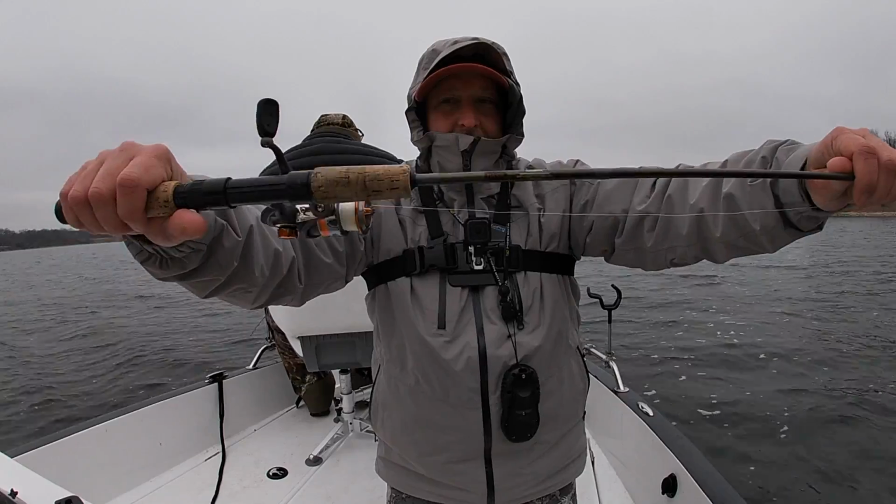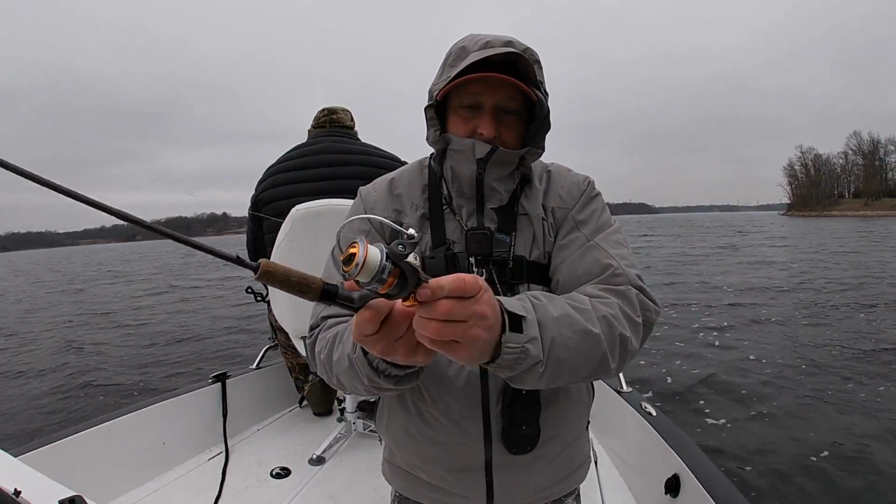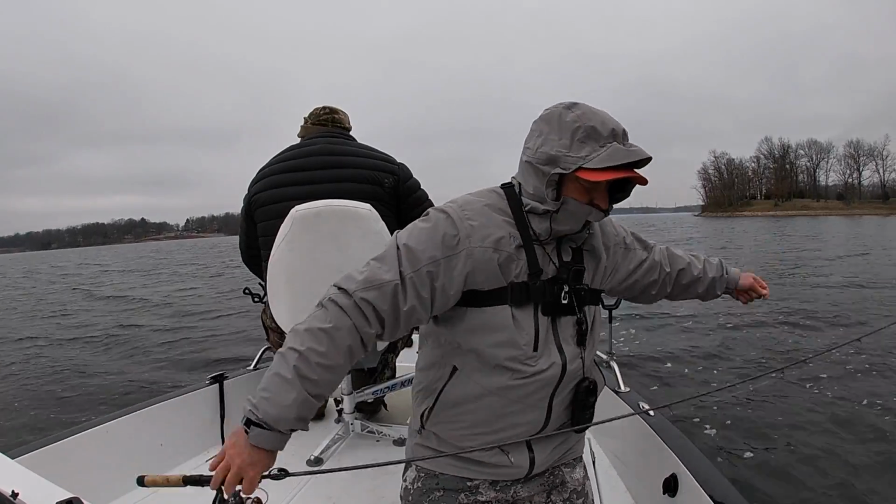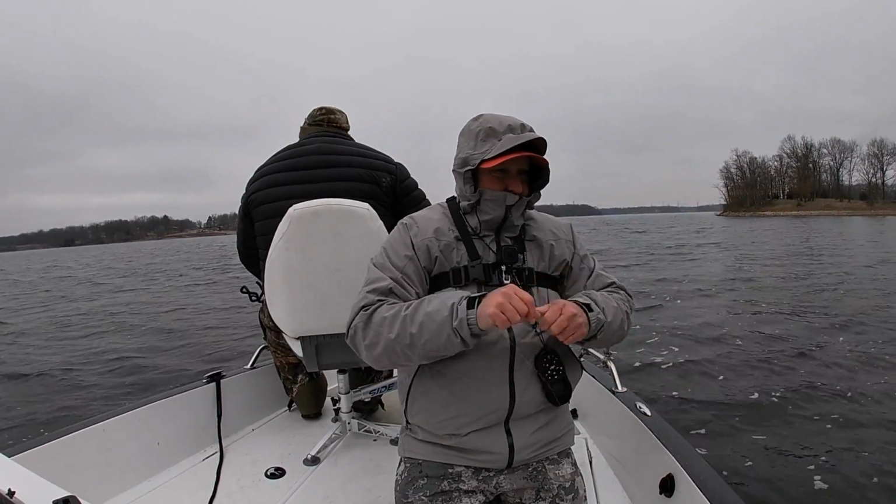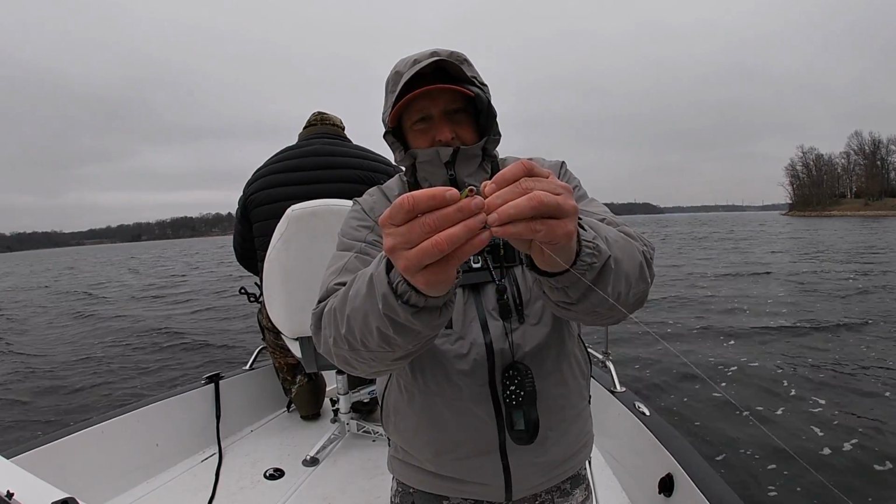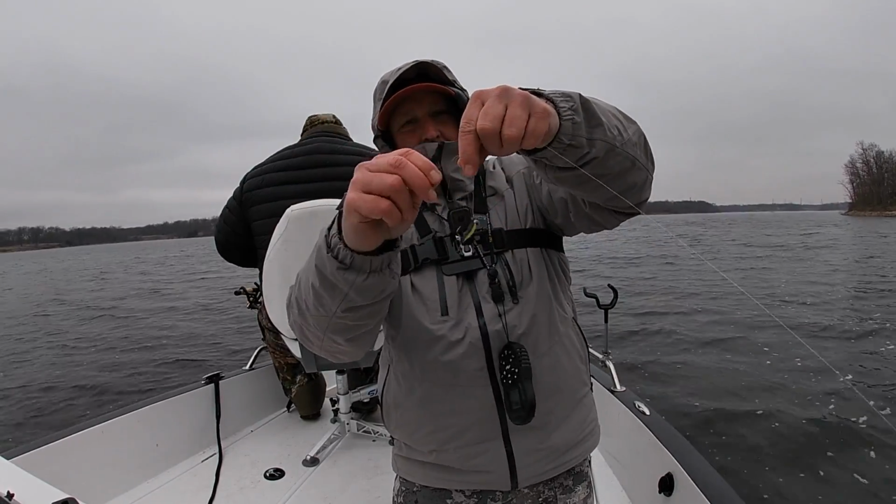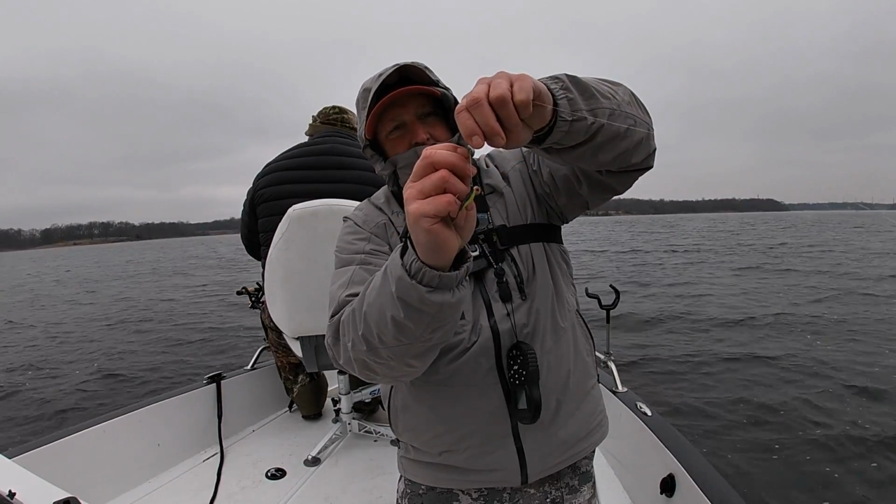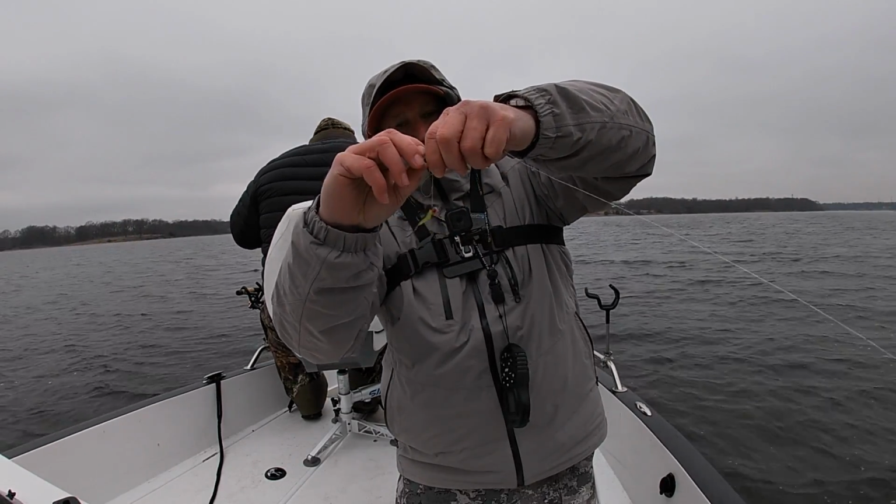So I'm going to bump the speed of this clip up right here, but this is the tackle that I was fishing with. A Fle Fly SR20 reel on a 6-foot Fle Fly graphite spinning rod, and I was using 6-pound micro braid. I was tying my jigs in unison on this particular pile, and that is a clinch knot that I'm tying on that crappie kicker.